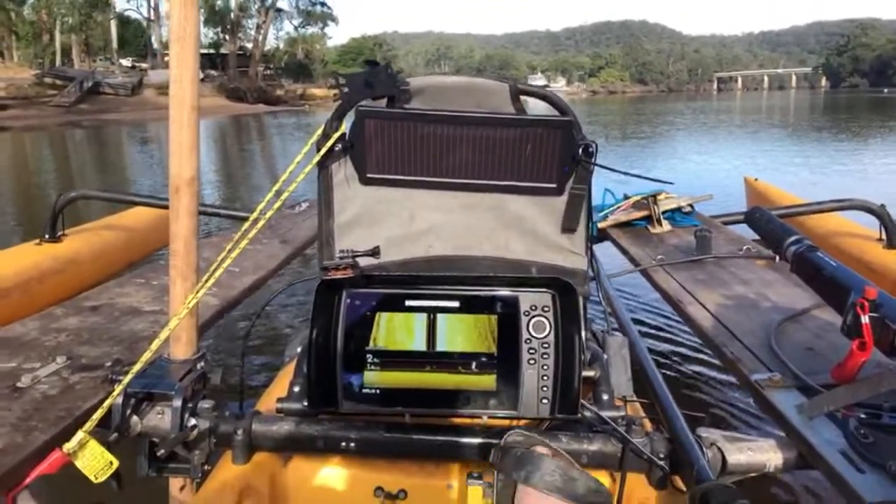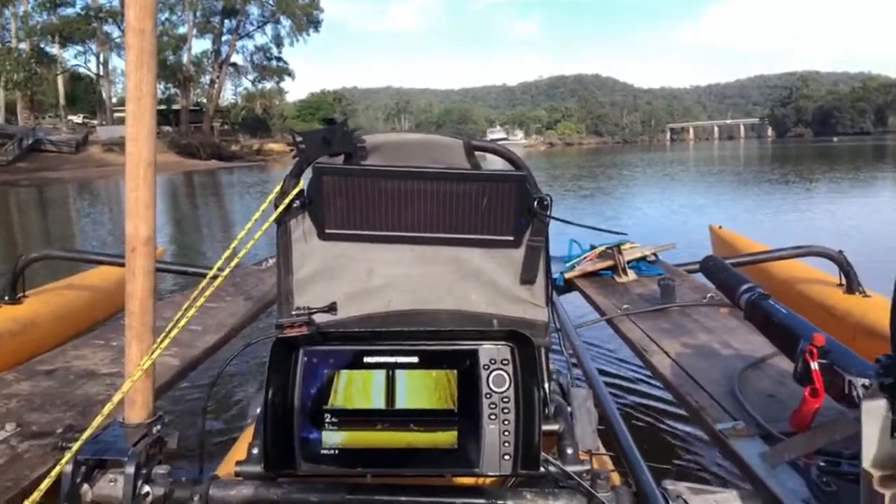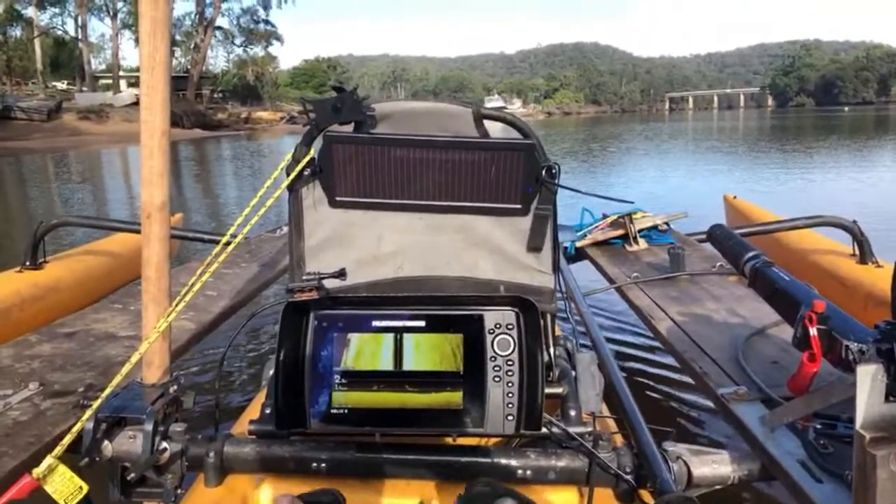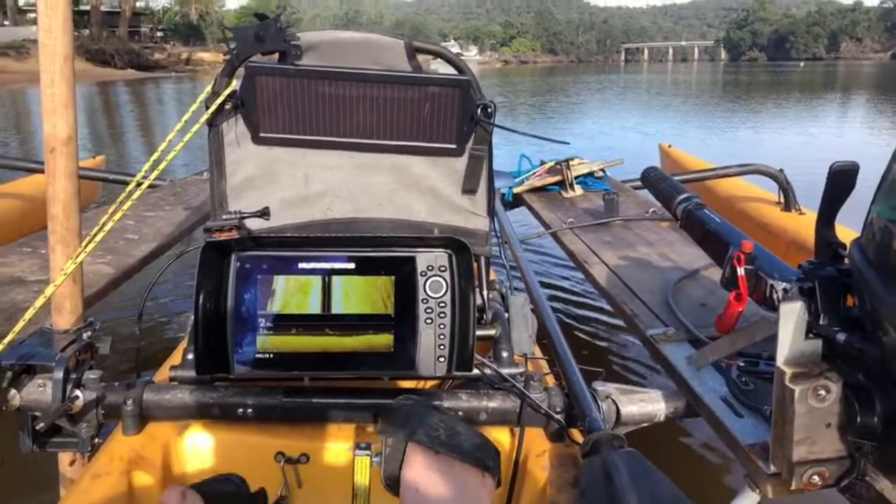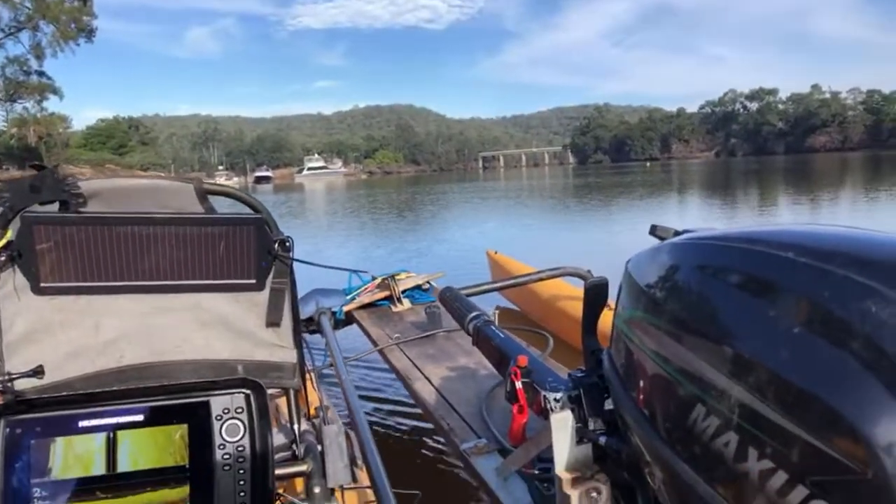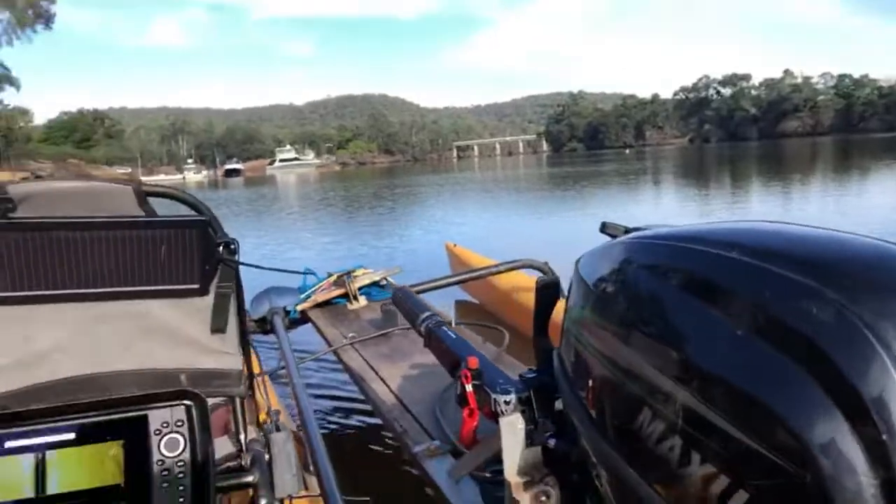So what we're doing, we're just back down on the river, scanning, seeing if we can find any more stuff. We did find a car last time we were down here on the other side. We did find a car over there and we will get that out, but the water is still quite dirty, so we're not actually being able to see it.